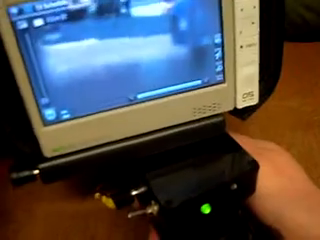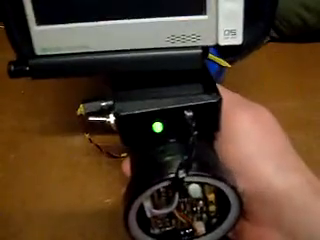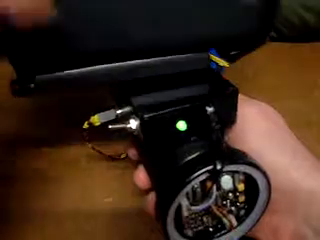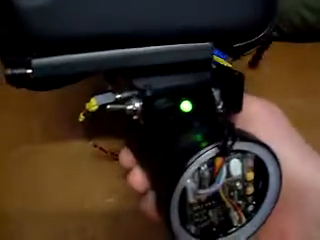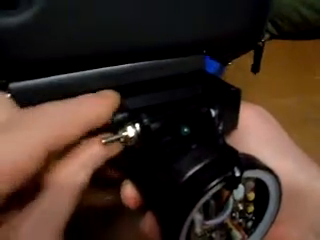It works very effectively. As I say, it'll run forever on the battery that I'm using. I haven't actually charged it up since it was first charged, and it's been out on 2 shooting occasions with me so far. It's still running on the same battery.